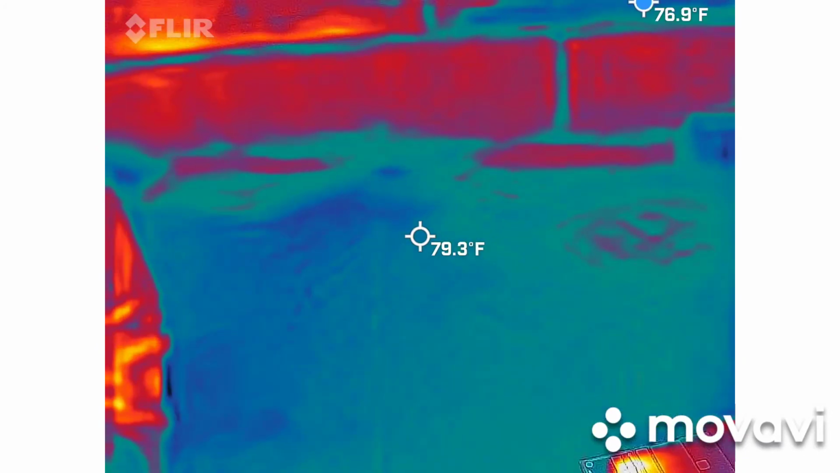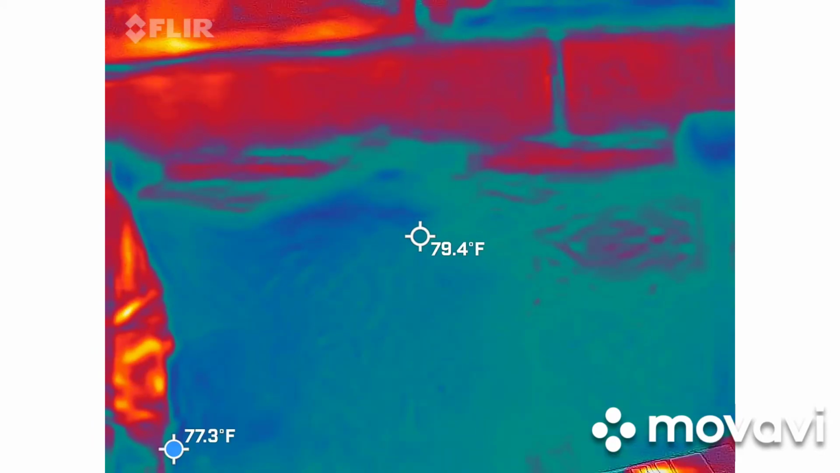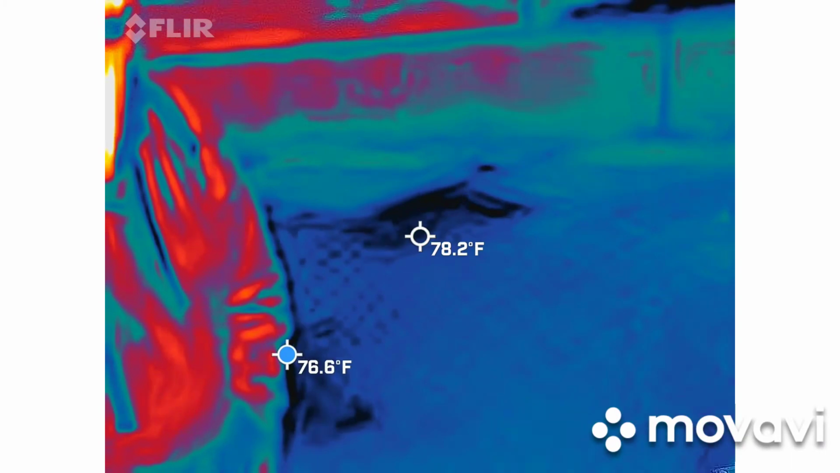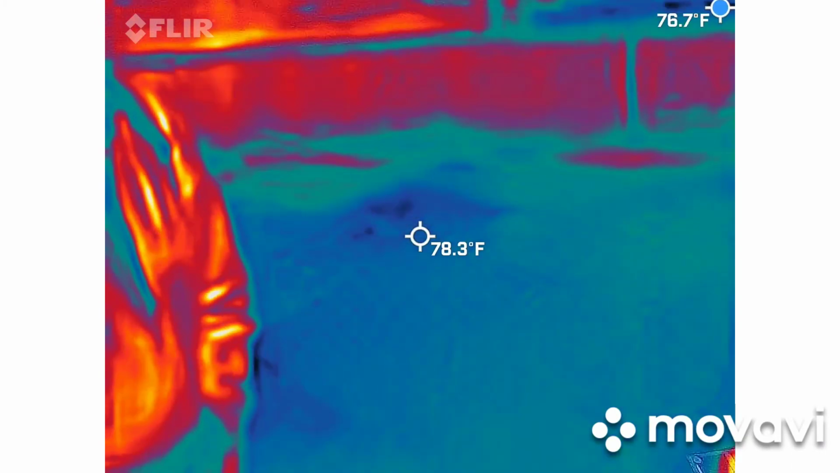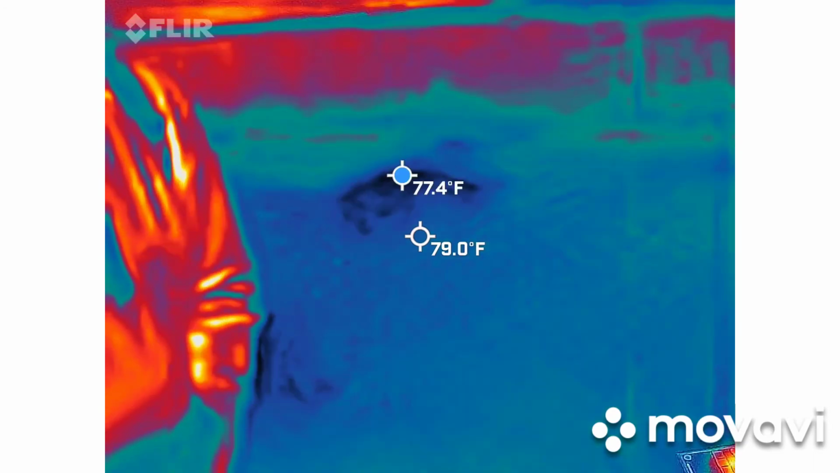It says 79. Is it red in color? It's blue. It is blue.